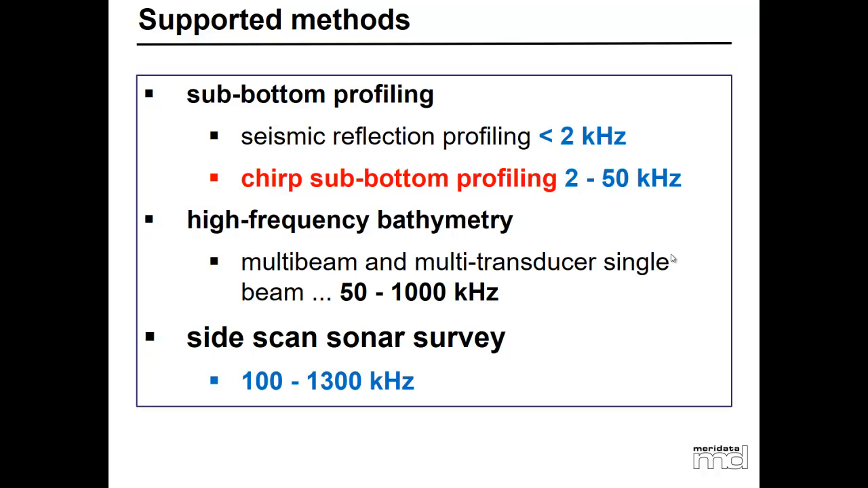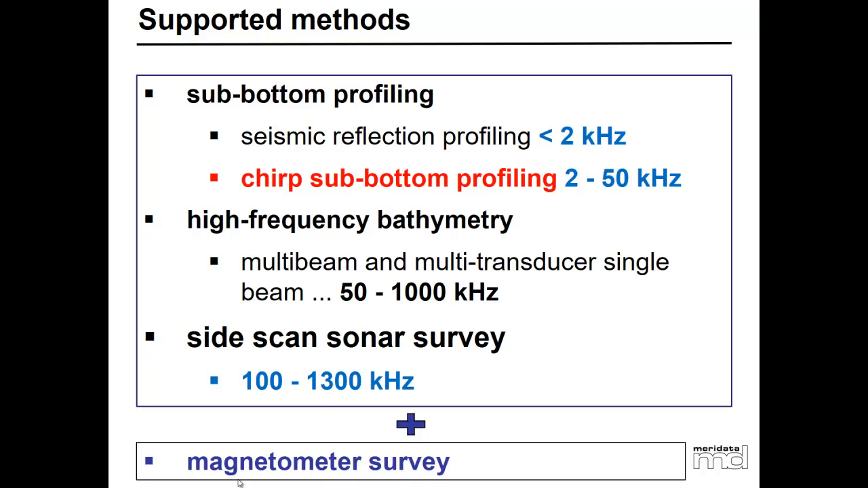It is possible to run these with the Meridata acquisition system. Side scan sonar is also possible. Magnetometer surveys are also possible to run with the Meridata acquisition system.